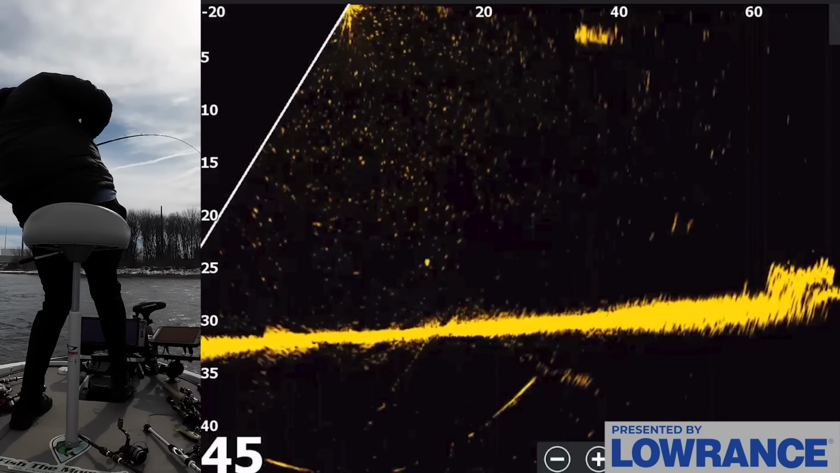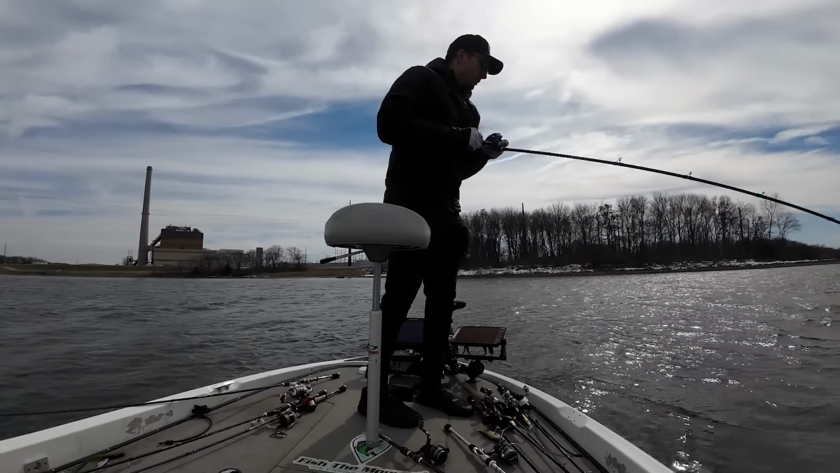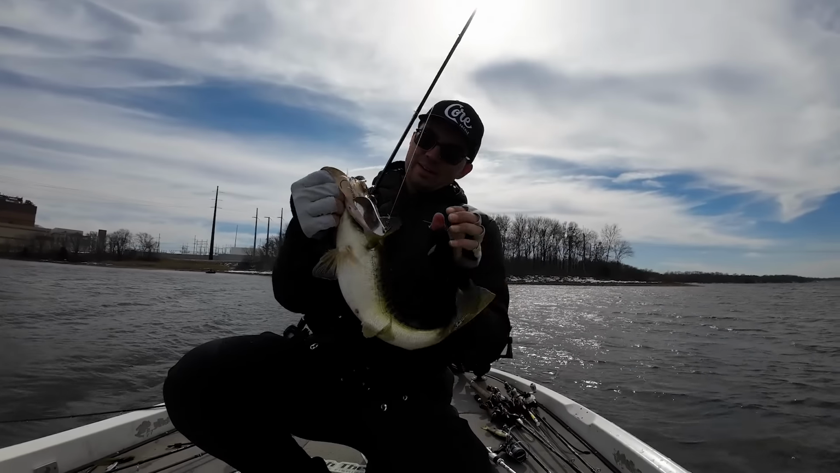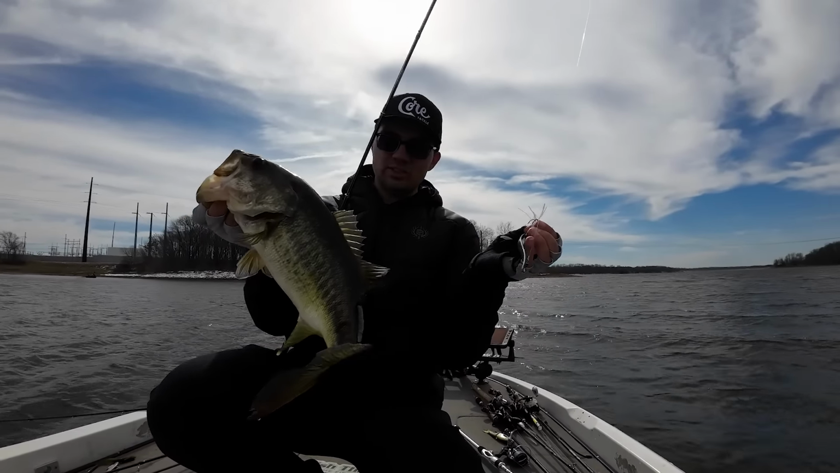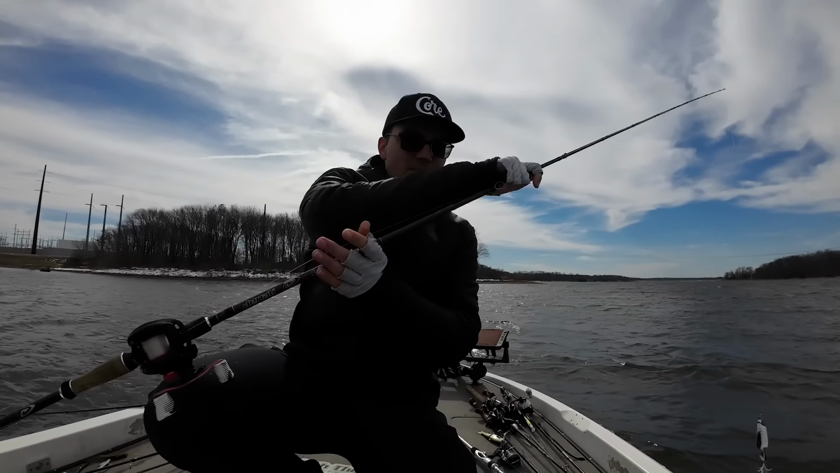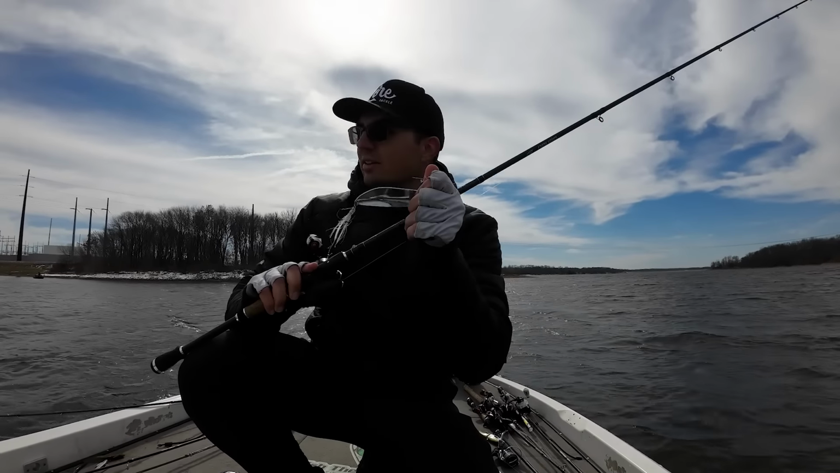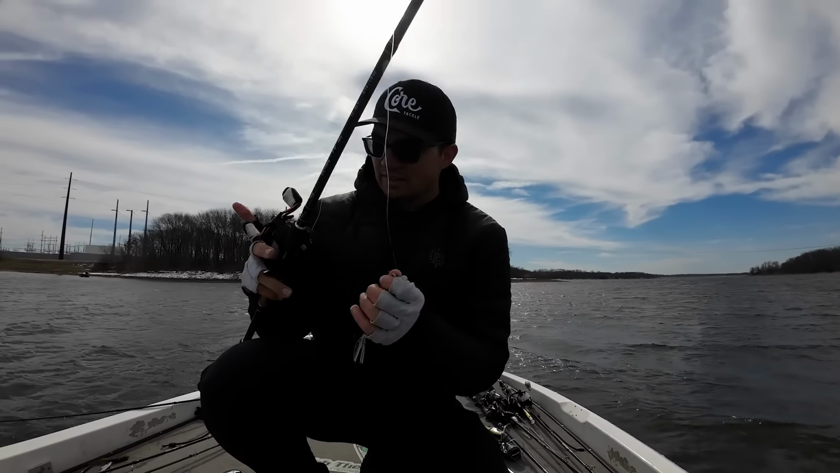There we go. Finally, had to drop it past these fish, drop it to the bottom, and that's how they want to eat it. It's so weird. Finally got one here. They're just down there on the bottom, or they want to eat it off the bottom. They're not wanting to eat the minnow up. They want to follow us down to the bottom and then eat it off the bottom. It's such a weird deal, but it's what's working, so we're going to keep sticking with it.